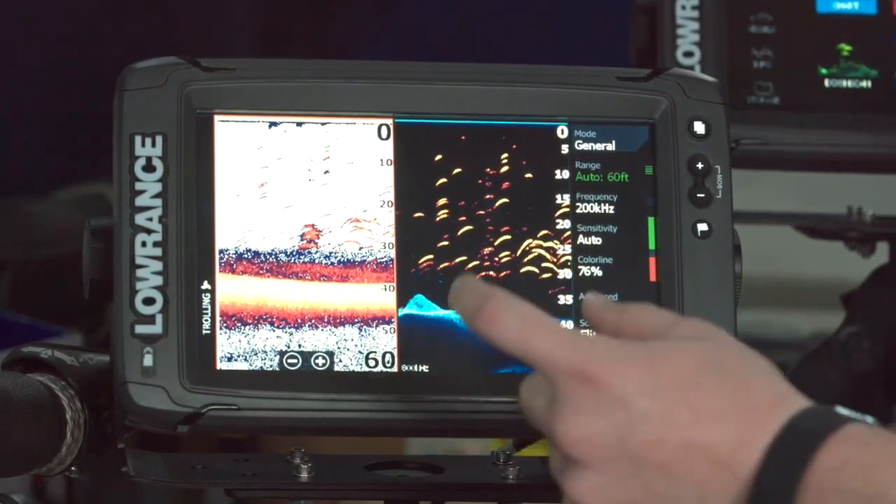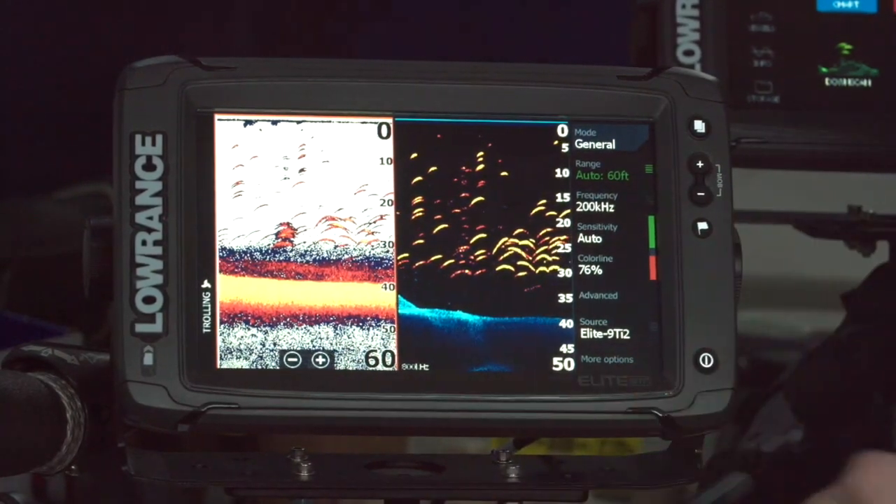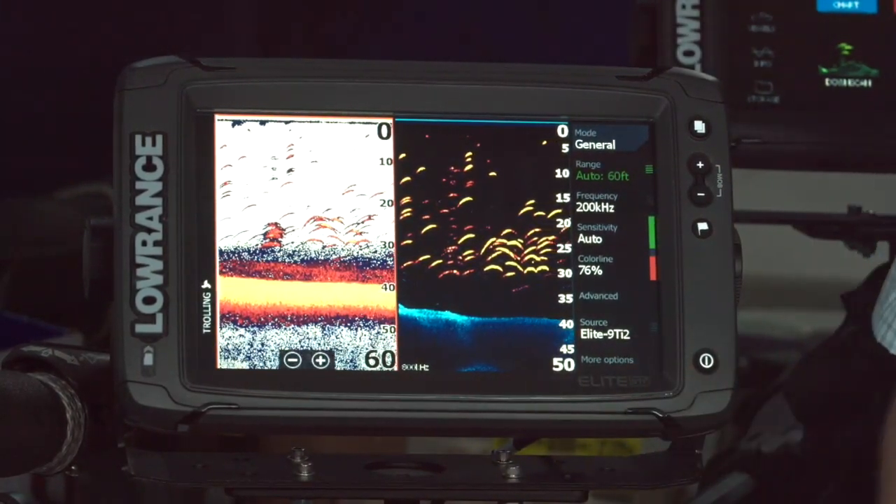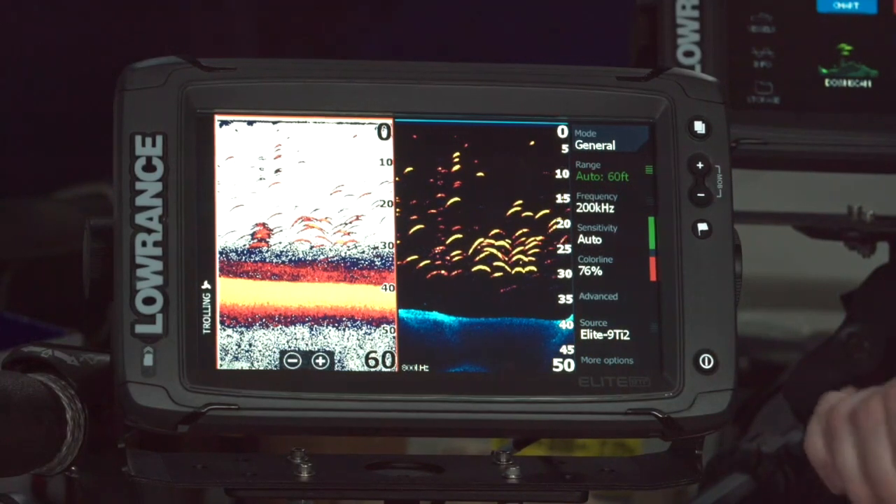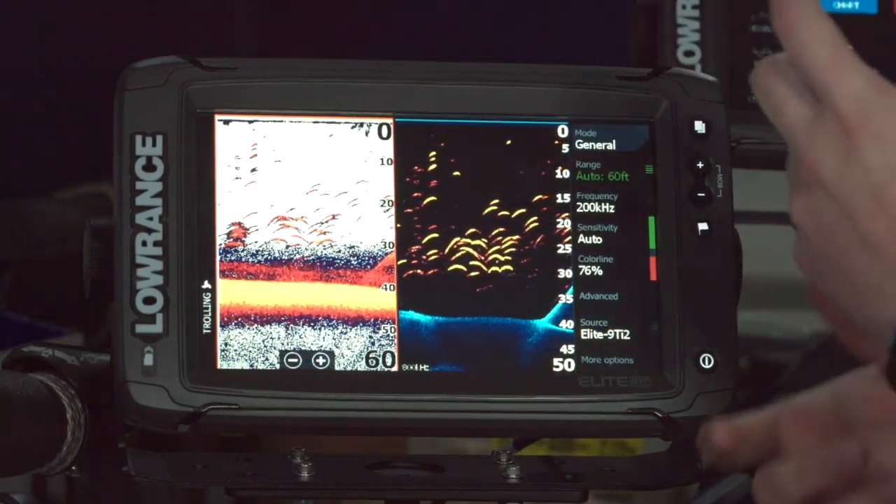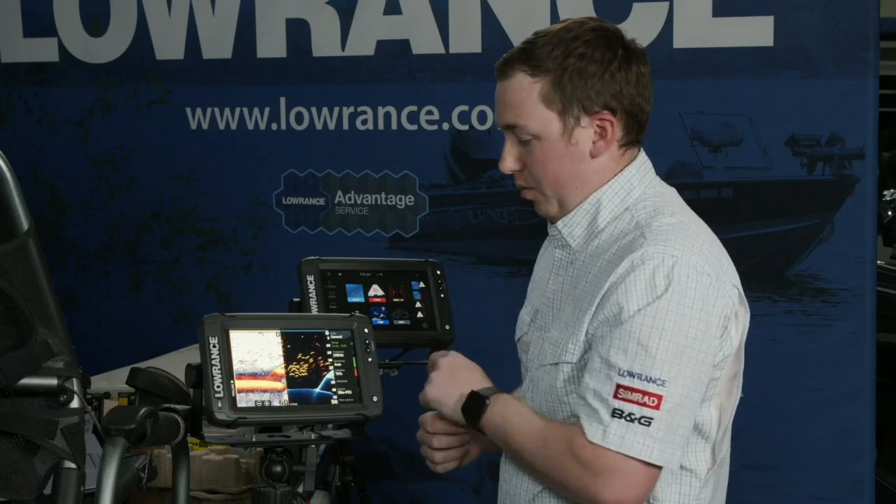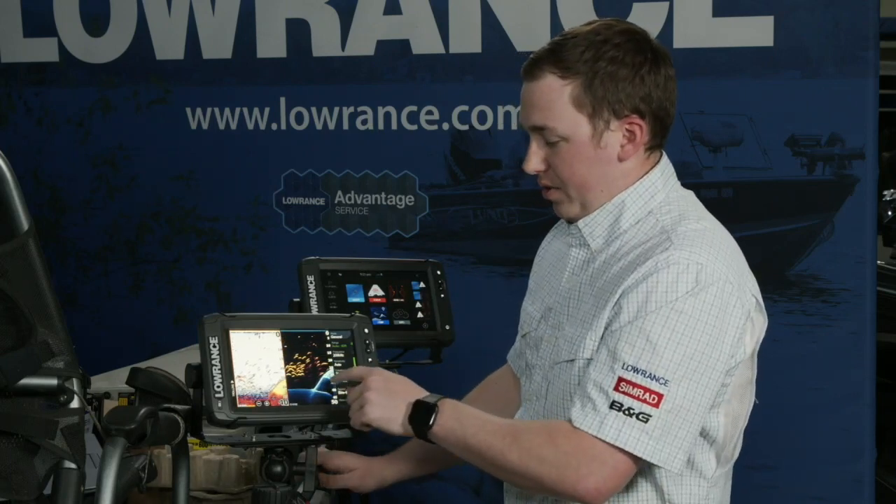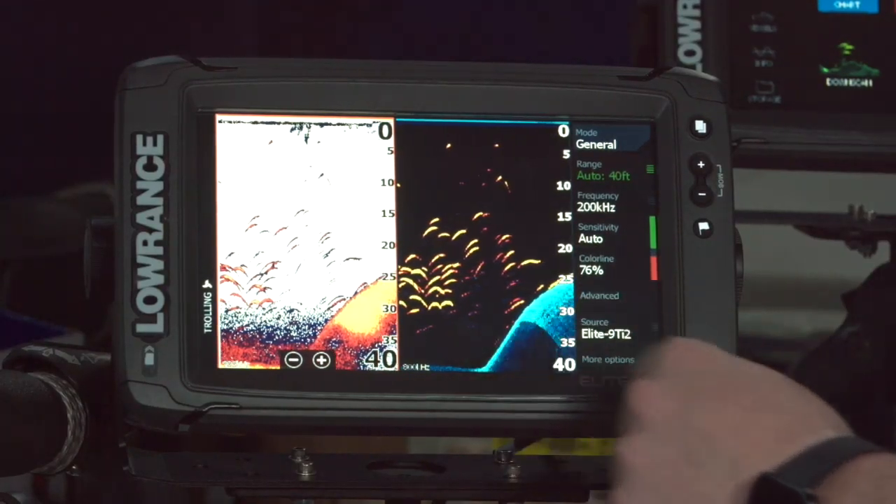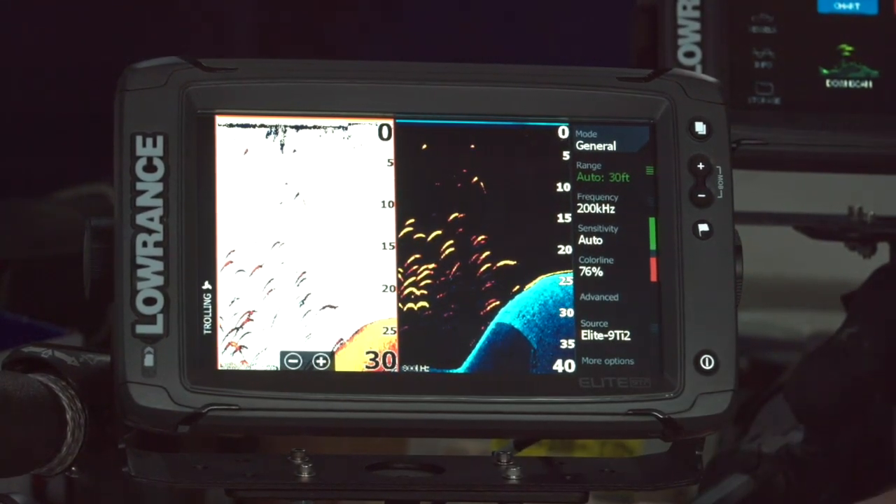But it's not quite as good at getting resolution on structure, standing trees, anything that's man-made, old bridge abutments, that kind of stuff. It'll show you that stuff. You can see one coming in here. But it's not quite as good at picking out that detail as downscan is. I mean, this is an old culvert with a road that runs over the top of it. And you can see on downscan, you can actually see the opening, in really nice, clear detail. And you can't really see that as well on the traditional sonar.